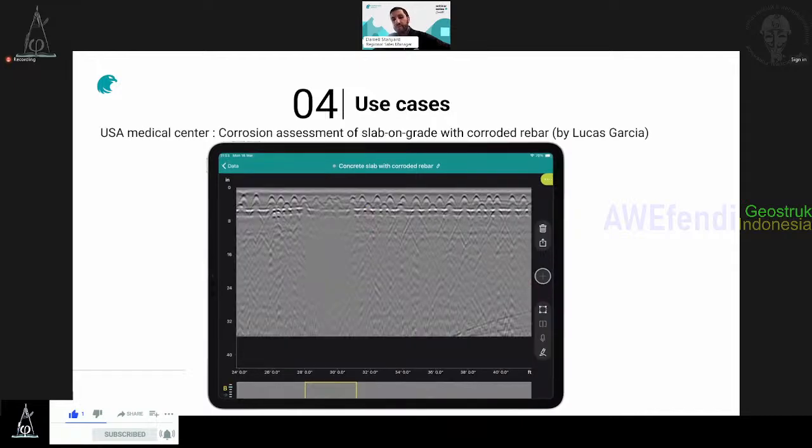Another example, which is cool, is corrosion assessment on the slab on grade in the medical center. The good news is that corroded rebar dissipates the GPR waves and returns less energy compared to the healthy steel rebar. Sometimes, and be careful, that's not always the case. You can have some shield, but here there is no shield close to the surface. It's a big clue that those rebars you see here have a corrosion issue.